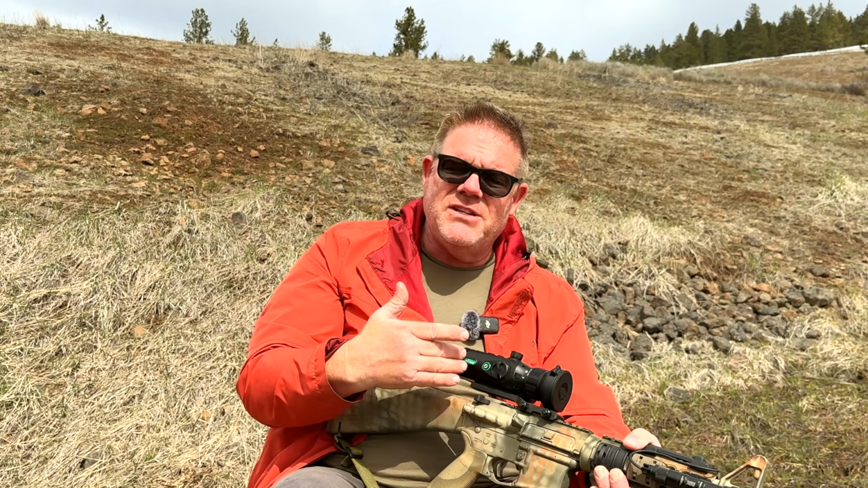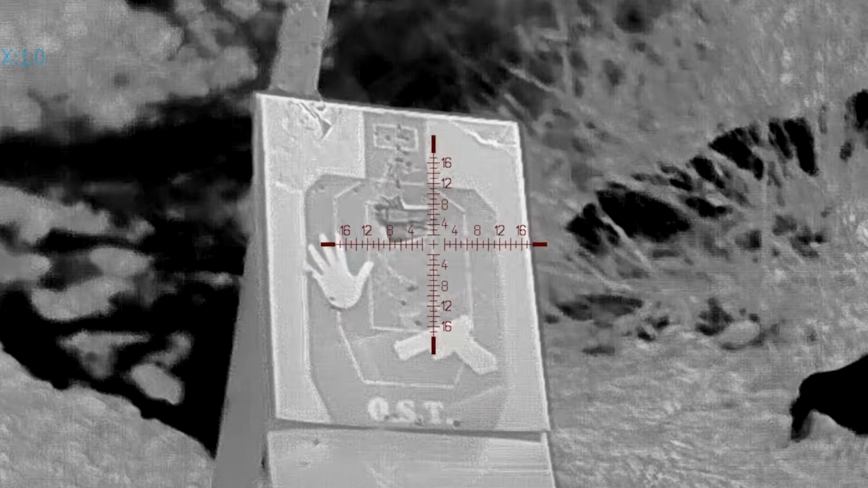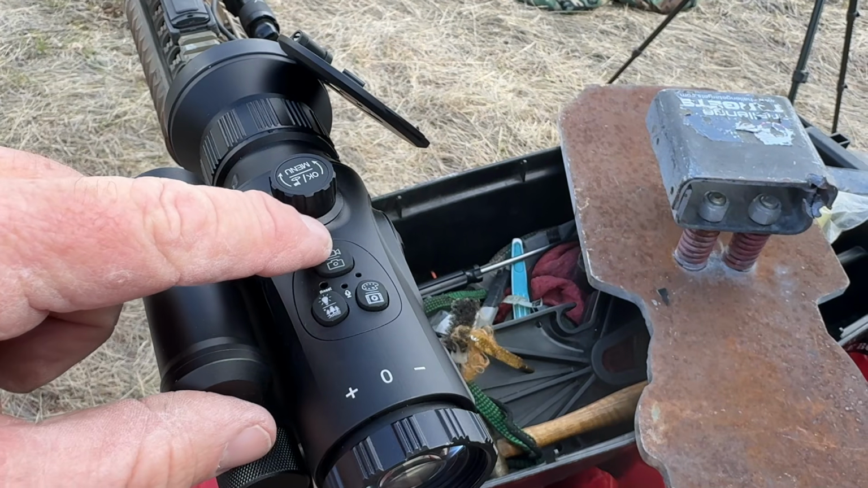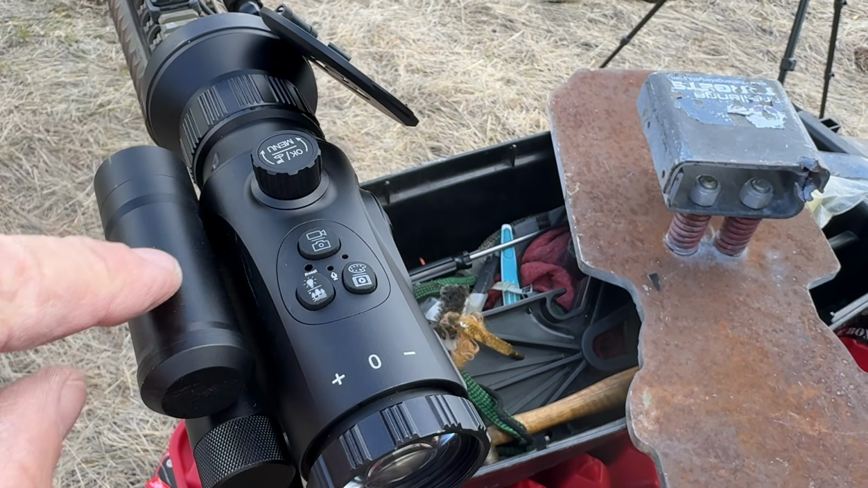The MT1000 will also take still pictures. It takes JPEG pictures, 1024 resolution pictures, so you can take a picture of that nice buck right before you zap them. As I mentioned before, all of these optics now record video, but this records a 1024p video. It's almost the same quality as what most of you are watching YouTube on. Switching from video to photo mode is as easy as pressing this one little button here at the top of the little button array, and that'll toggle you between video and photo mode. I don't know, it doesn't get any easier than that.